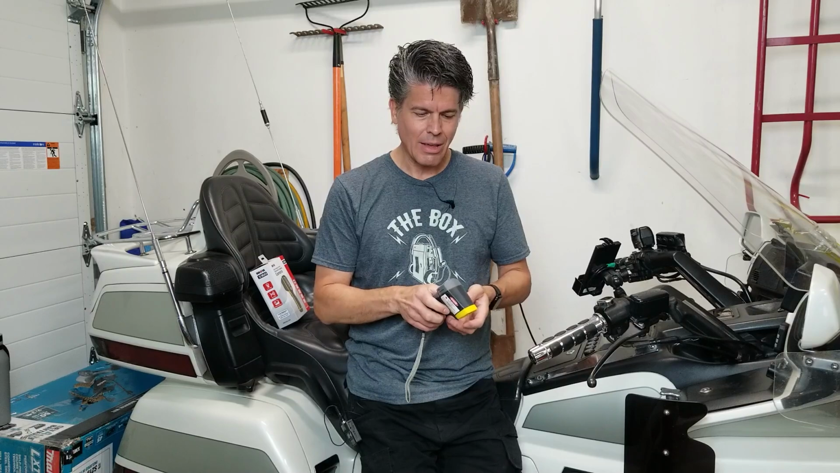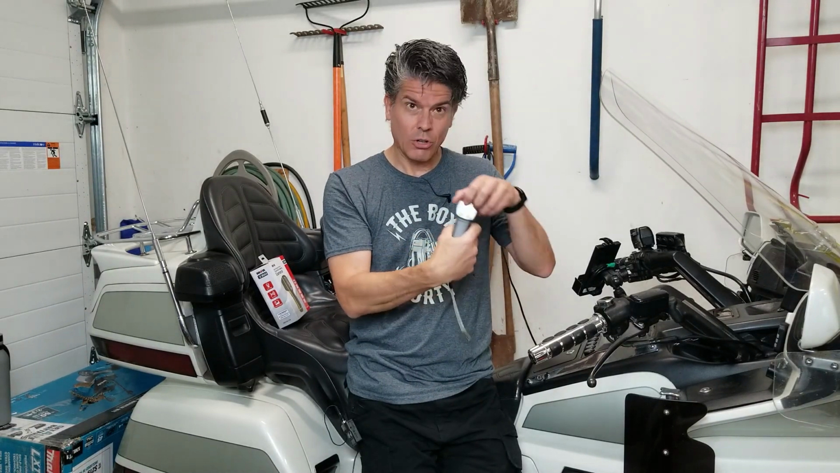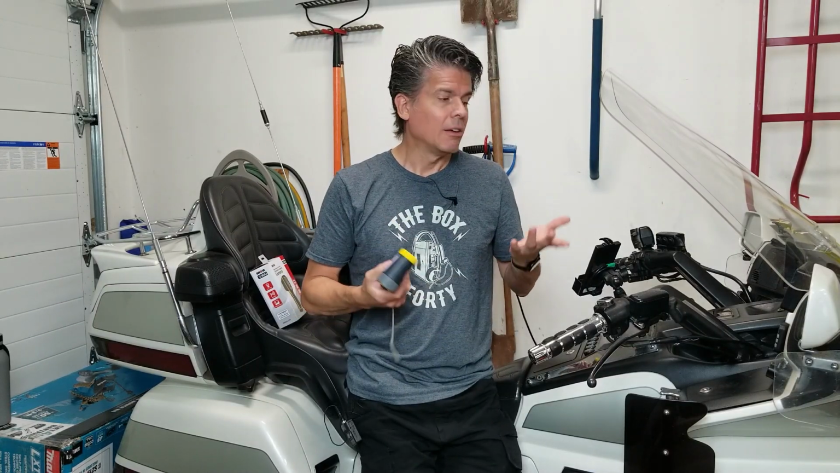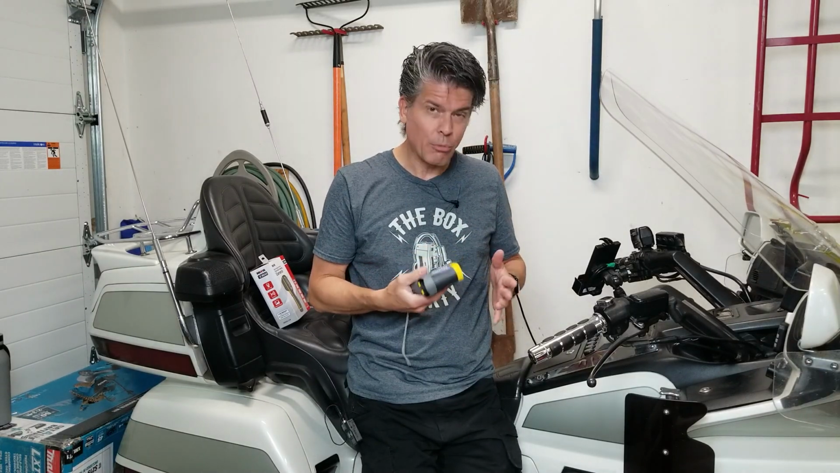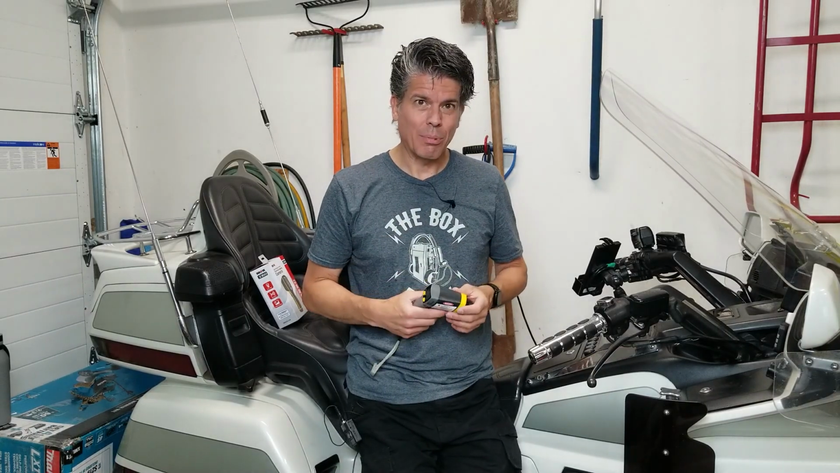But the idea is that it has a laser. You put the laser on what you want to measure, pull the trigger, and it shows the temperature on the screen of whatever it is you're pointing it at. That's great. You can get a point temperature of things, and for the most part it's reasonably accurate. The farther away you get, it becomes a little bit less accurate.